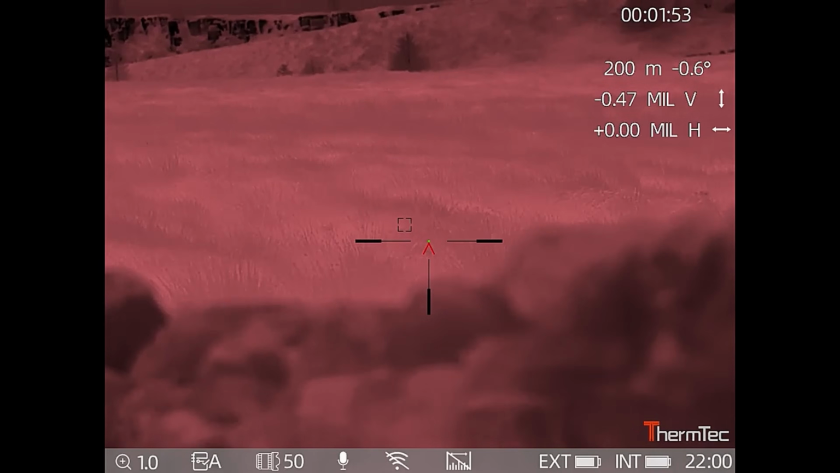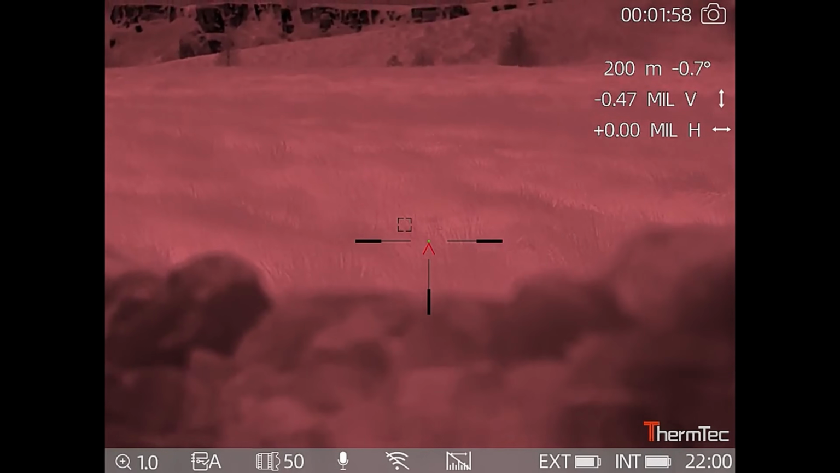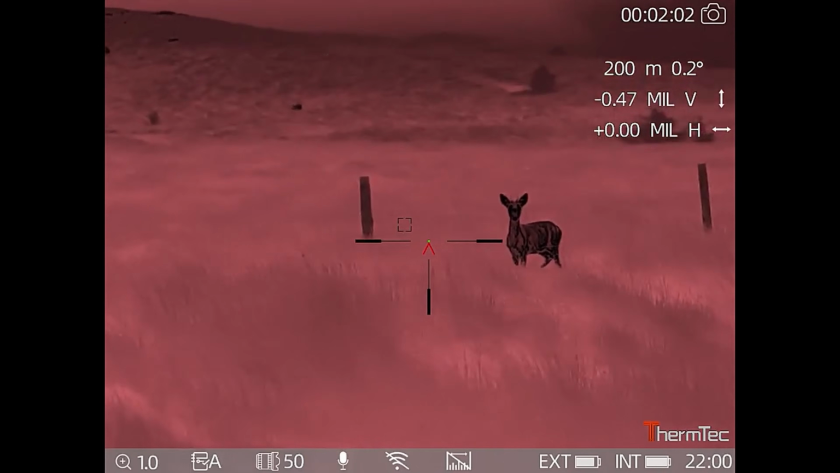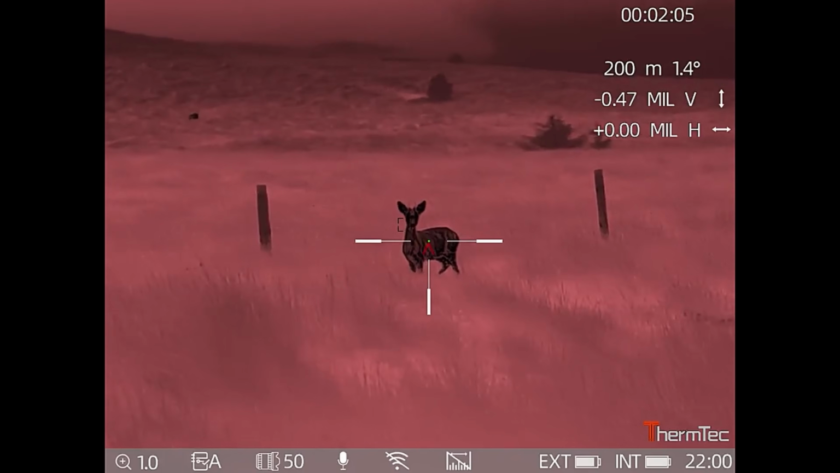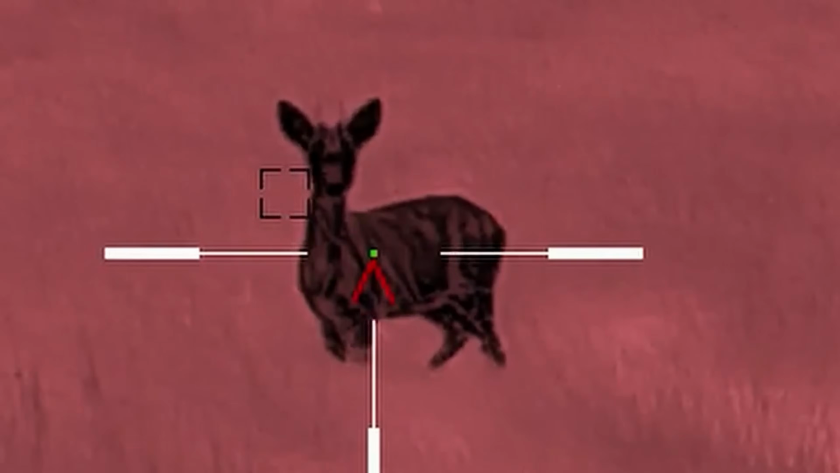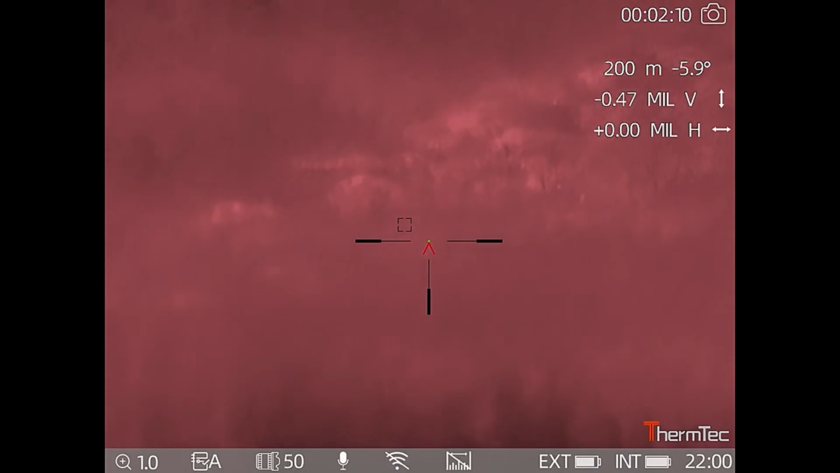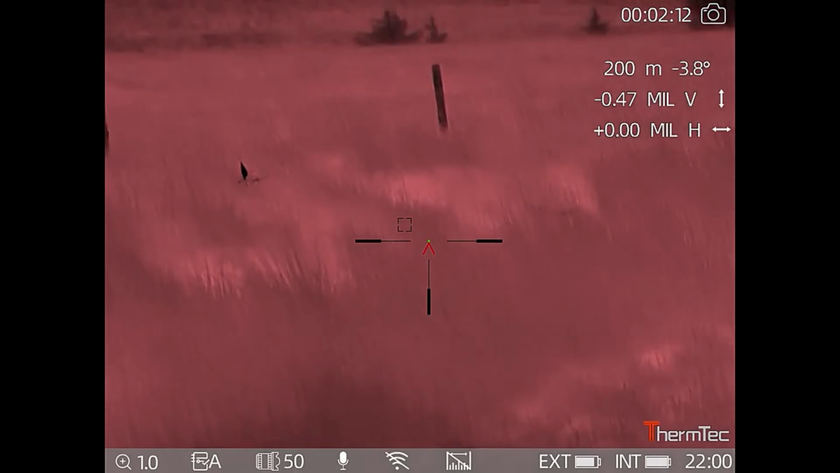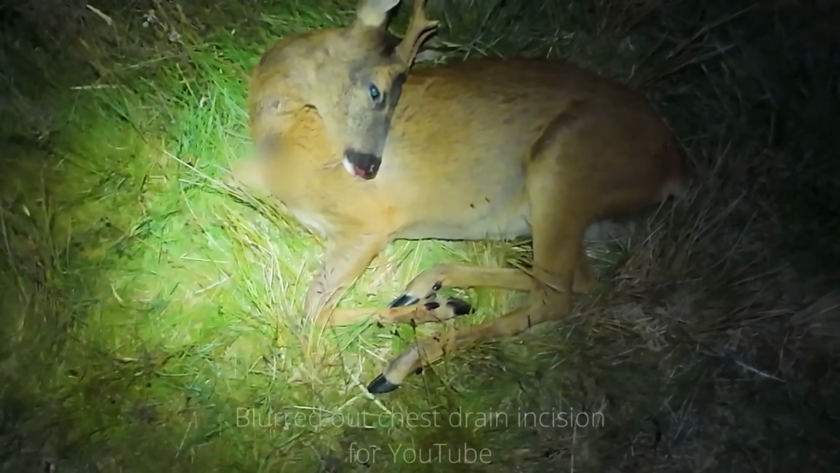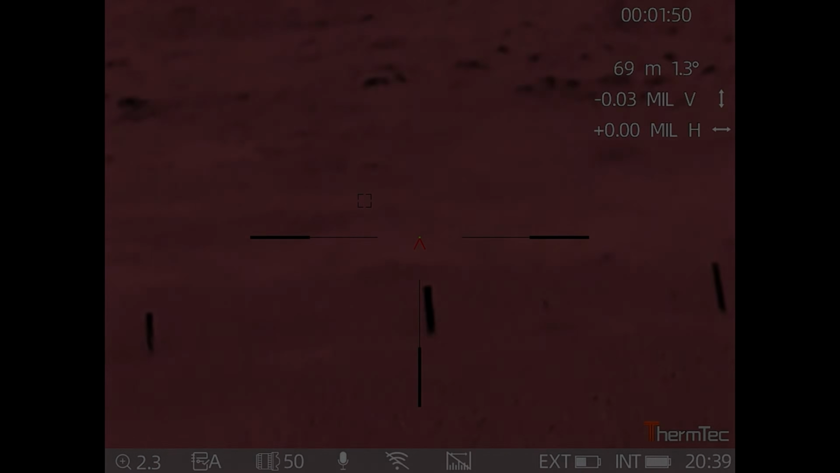Now they're closer, I'm trying to use the binos and keep the rifle straight just to make sure that I can ID that they're both bucks. Well, that happened so fast, I just had to make decisions in split seconds really, but that was a perfect shot. Right, I'm back at the truck. And that was a hell of a long drag. Now the work begins.